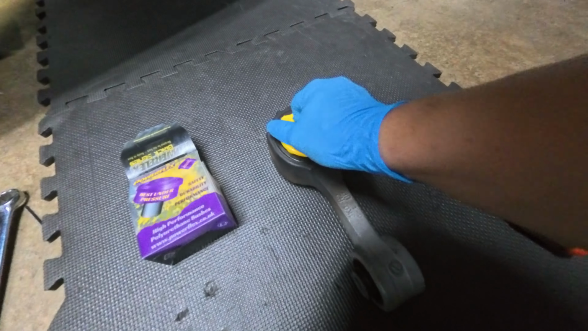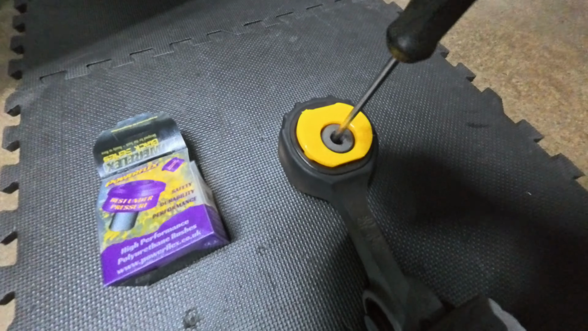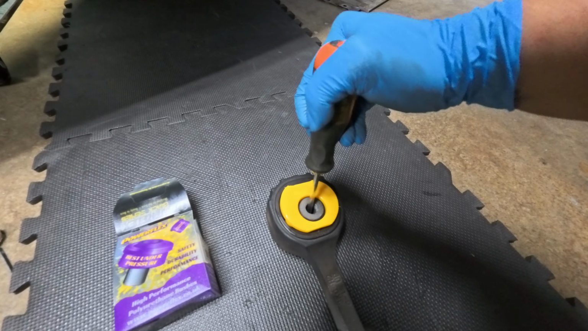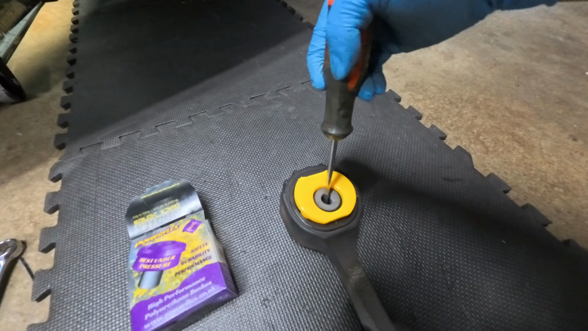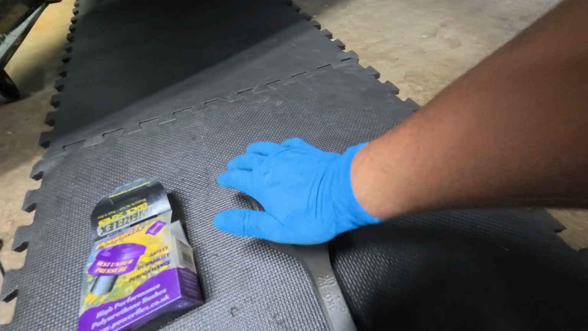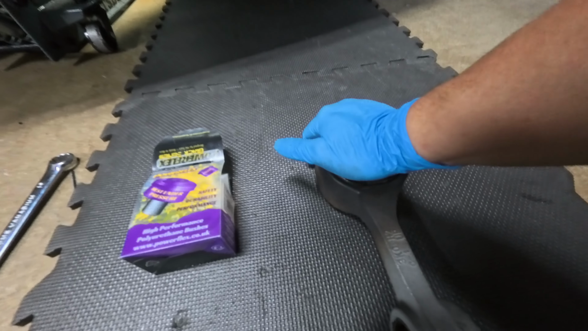Beautiful. Okay, so that's there. Now let's try it again with this, just to, here we go. Minimal. A lot less flex. This is a really good insert bushing for the price. It was only $40 plus tax and shipping. I mean, you can't get any better than that.